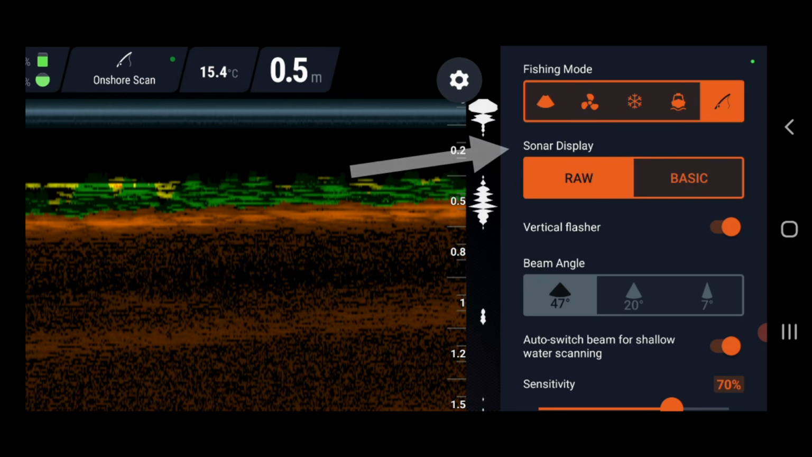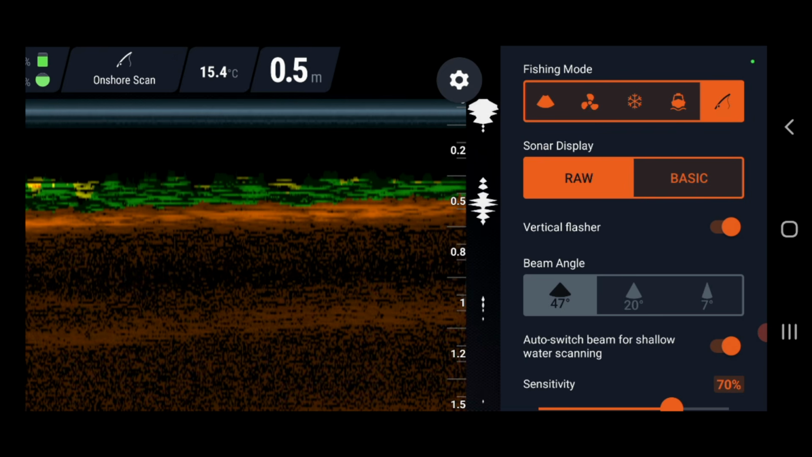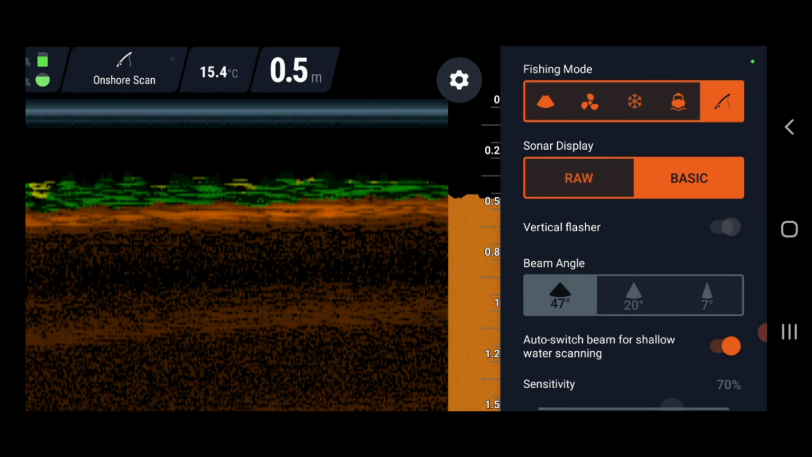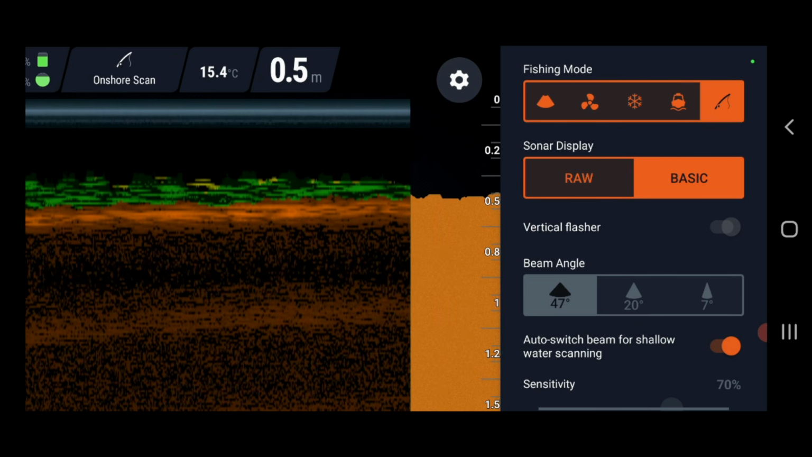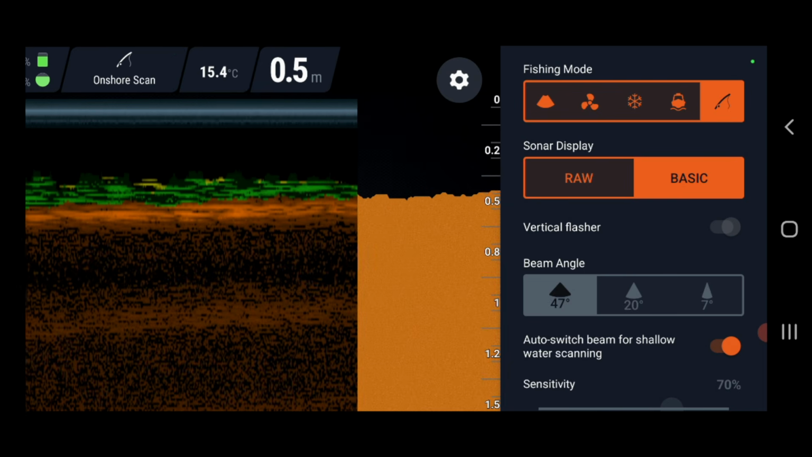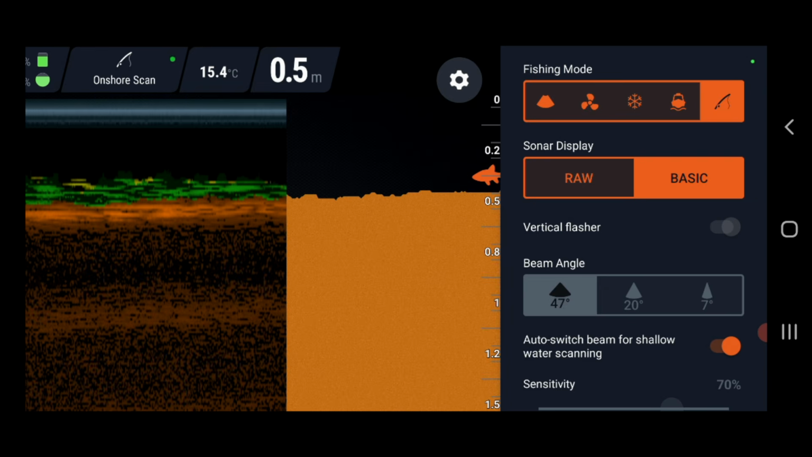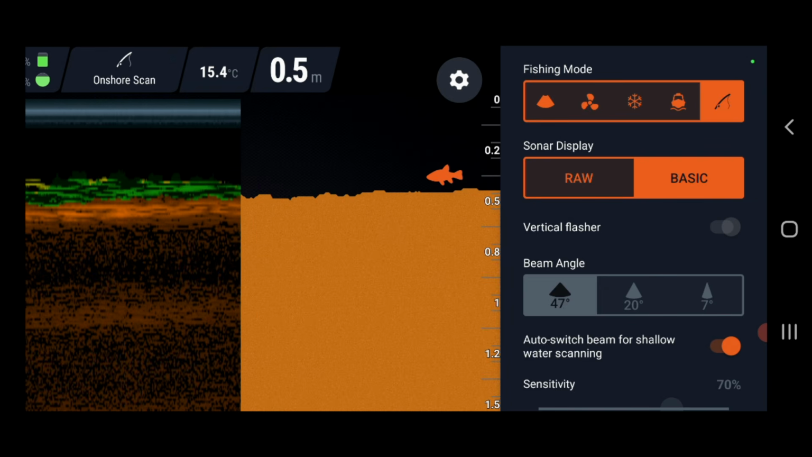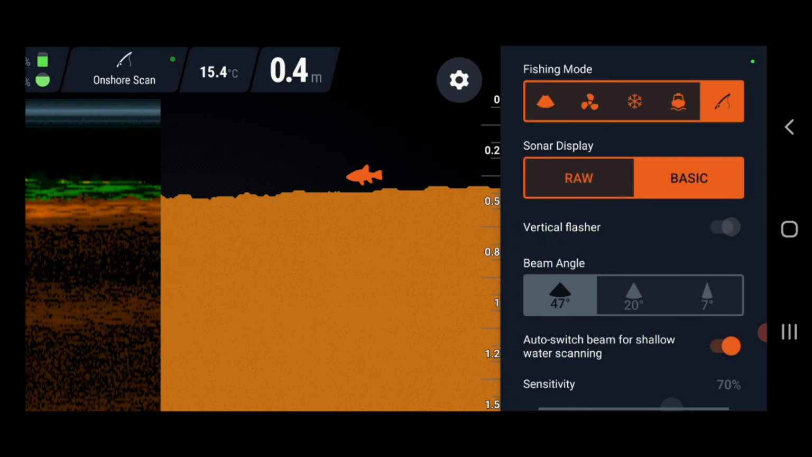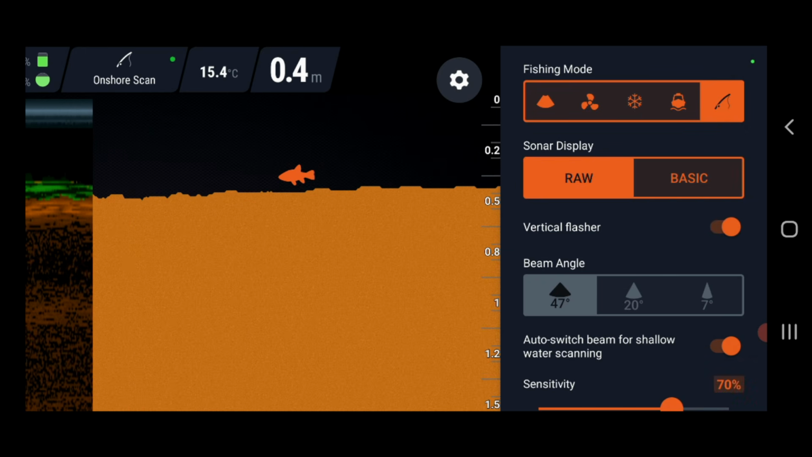The next one down, sonar display, raw or basic. If you look there now, that's showing raw. If I touch basic, watch what it does. It turns it into like a cheaper fish finder. It just makes it easier to look at. You don't see all the different colours and the different interference. You just see the depth and it'll show fish icons. Deeper have got one model in their range called the Deeper Start, and basically going into basic just turns it into a Deeper Start, which is probably good for young kids. If you've got kids playing with your fish finder, that's probably a better setting for them. Personally, I prefer raw.